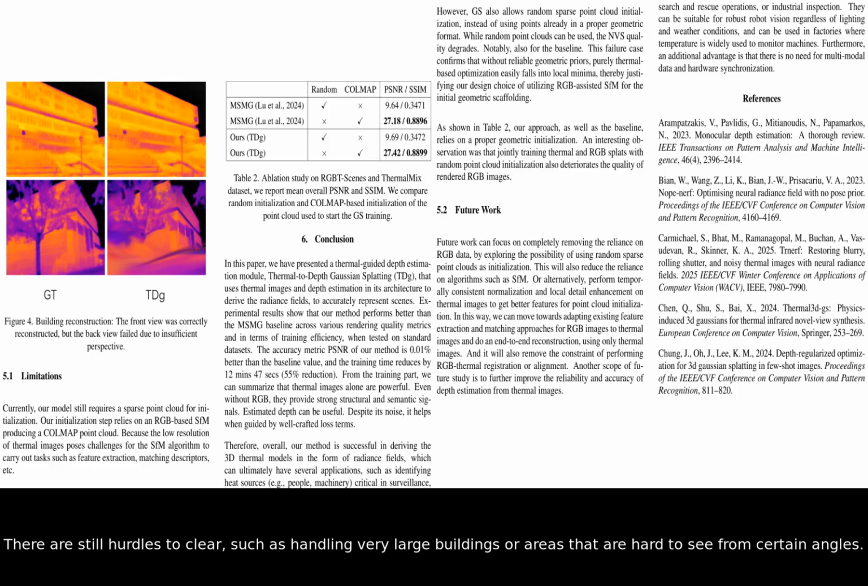There are still hurdles to clear, such as handling very large buildings or areas that are hard to see from certain angles. The researchers noted that they currently still use some initial data from regular photos to set the stage. Future work will focus on making the system entirely independent of any visible light data.